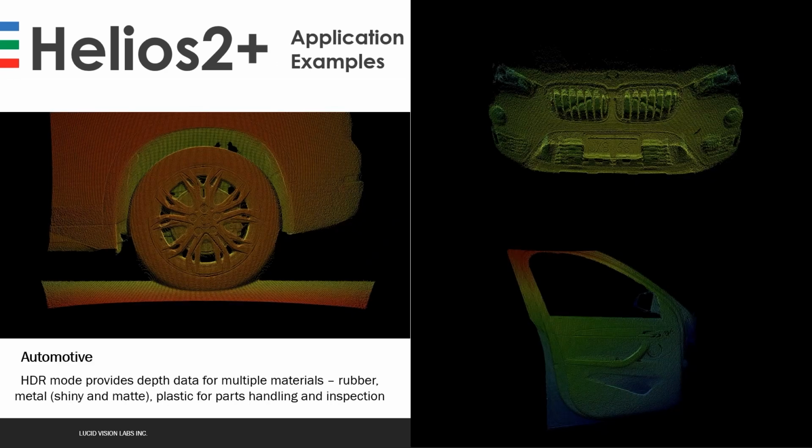And lastly, some application that we forecast with the Helios 2 Plus and that we are very excited about is the automotive industry. A full car assembly is notoriously difficult to scan because there is a variety of material, texture, finish, color, both high and low reflectivities. Here we have some examples using the new HDR mode.